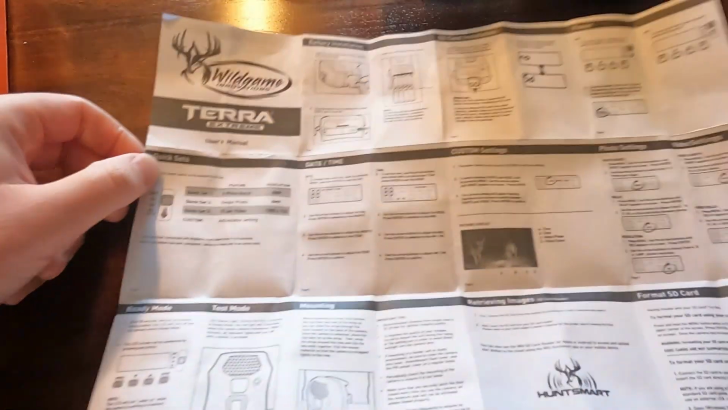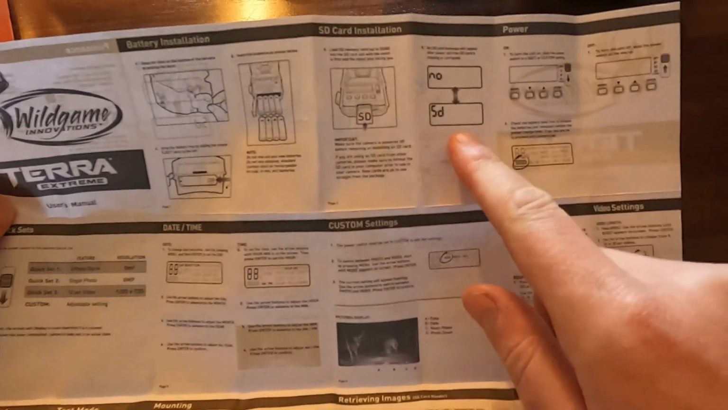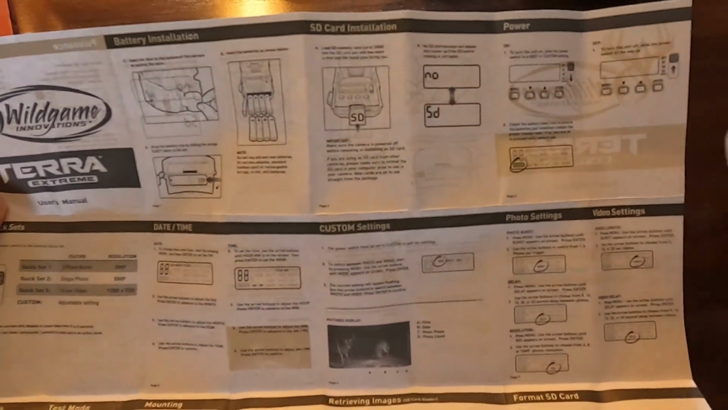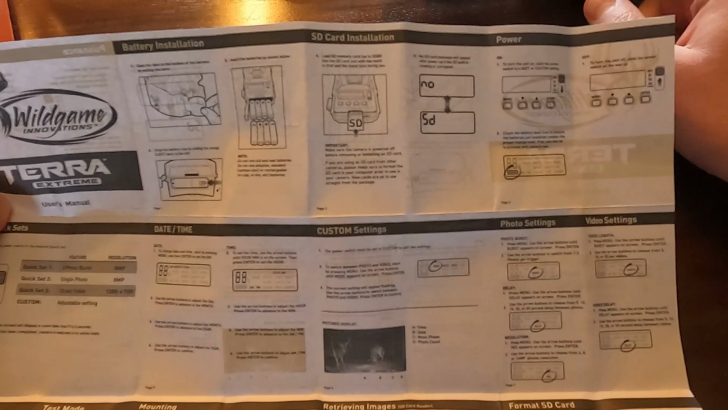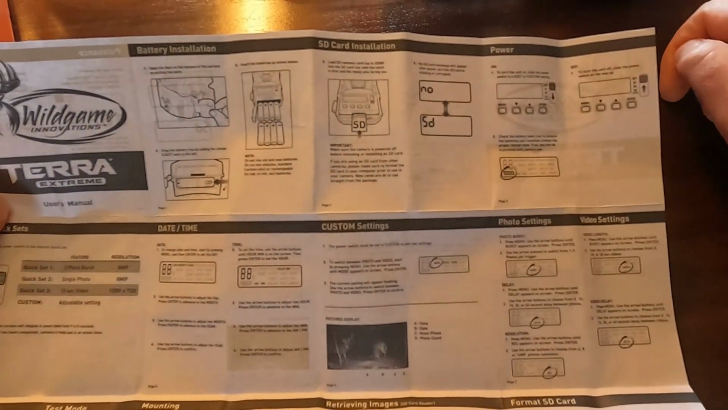The directions are pretty good. They're pretty thorough. It talks about the battery installation, like I had said, and which orientation, the SD card. It will flash "no SD" at you if you don't have one in. And I was not able to get it to do anything else. Couldn't set it up or anything until I had the SD card in it.